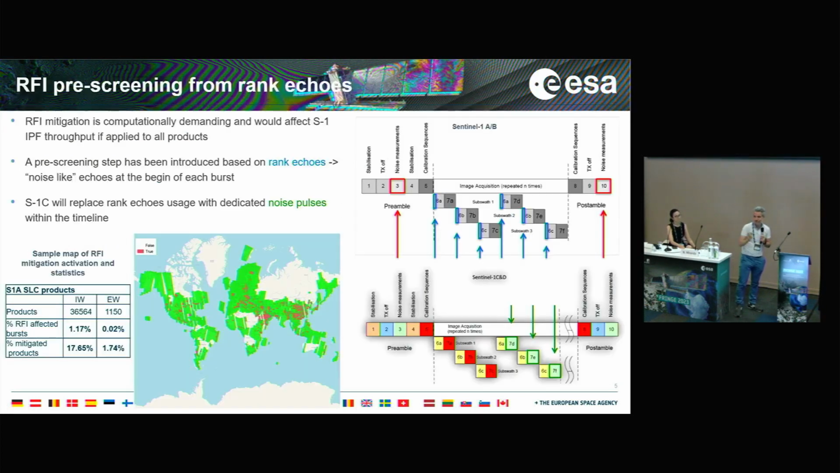Okay, that's it. So, starting from the RFI pre-screening, this is very important because if we had to apply the RFI mitigation to all Sentinel-1 products, the nice timelines of the product that was described before by Nuno would not be possible, because the processor would take much more time to process all the Sentinel-1 products. And as a secondary point, not all the products are affected.